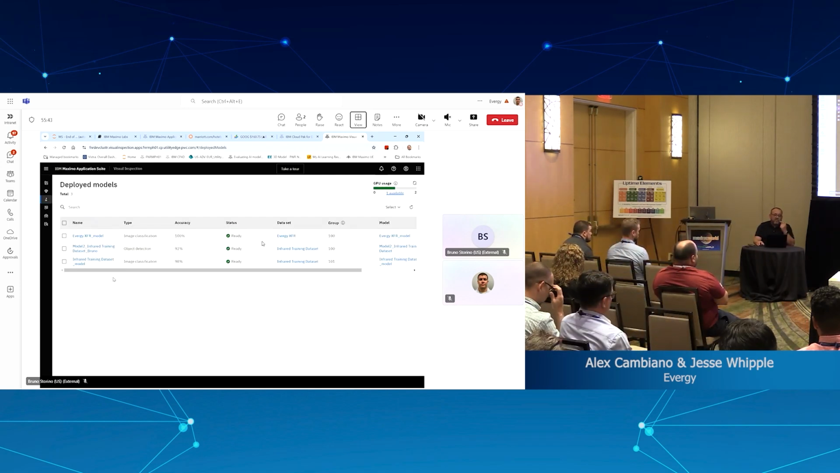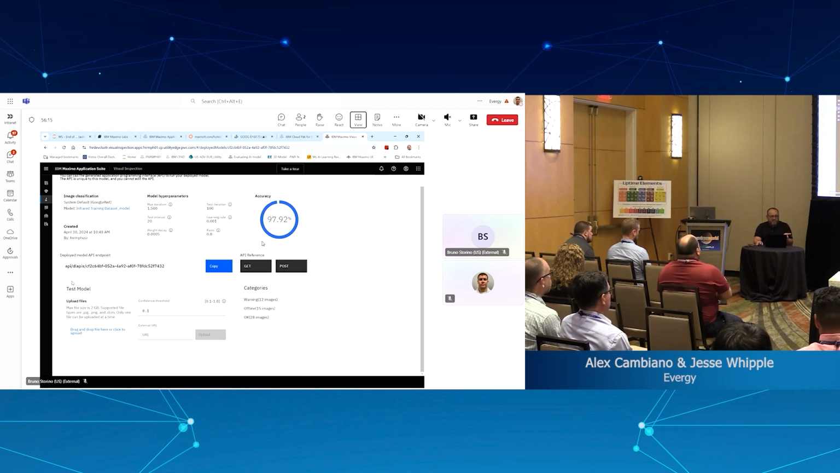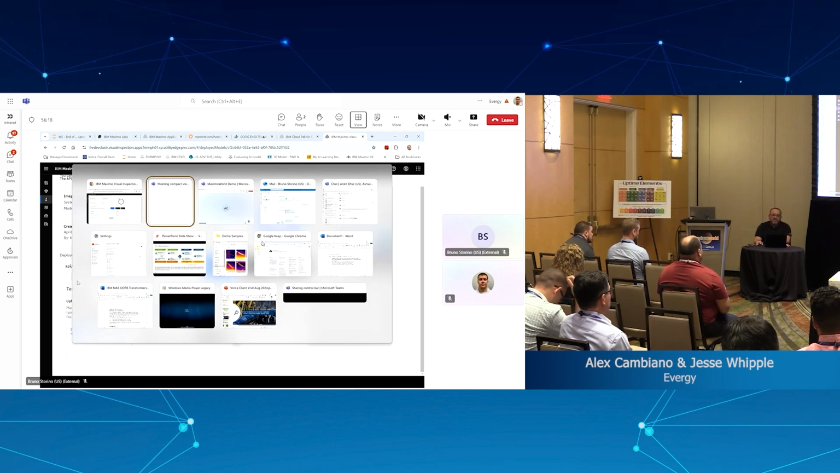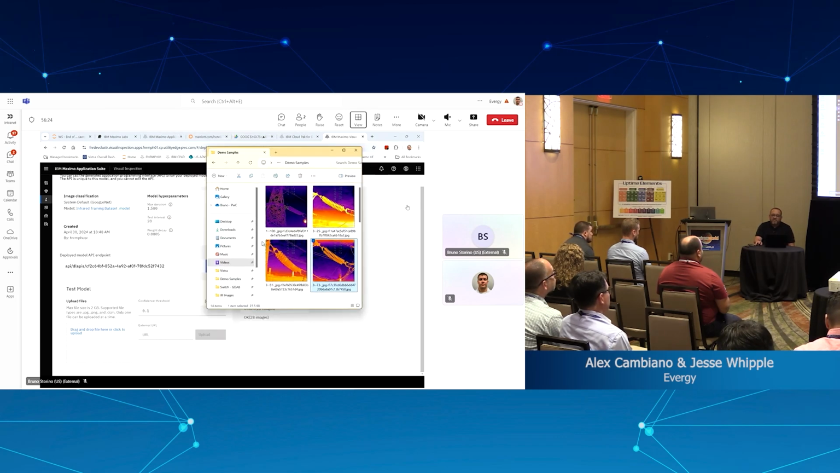So in here we have 3 different models that were deployed. And we can take a look at one of these. As I mentioned, the model has here an endpoint, an API endpoint. So pretty much you can copy this and take it to any other application that is able to make this call and make it work. When you deploy the model, you can also test it using pictures that you may have available. So you can look at these samples here of different images.